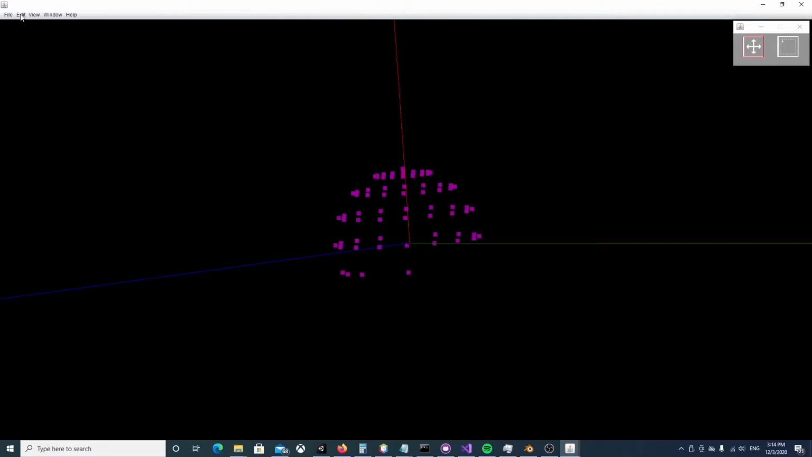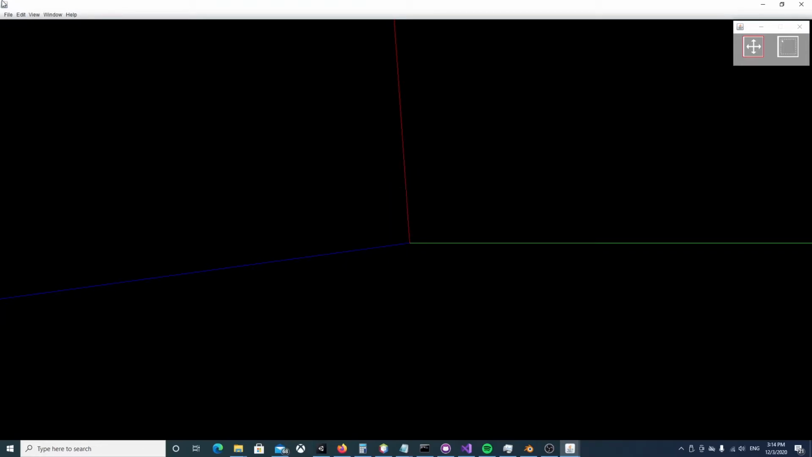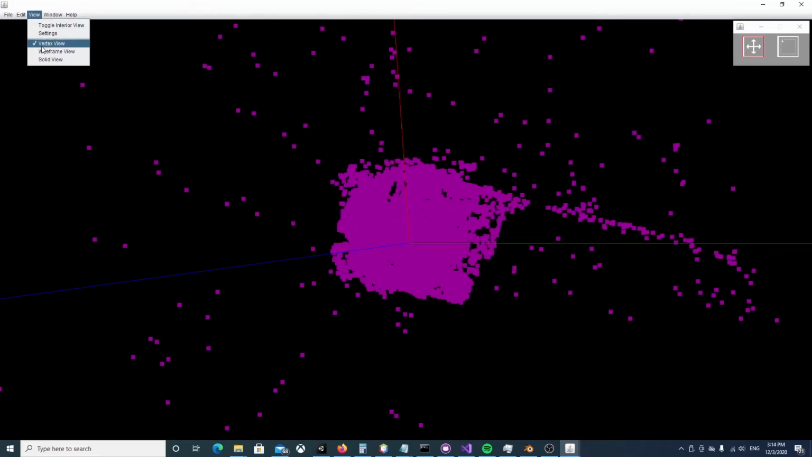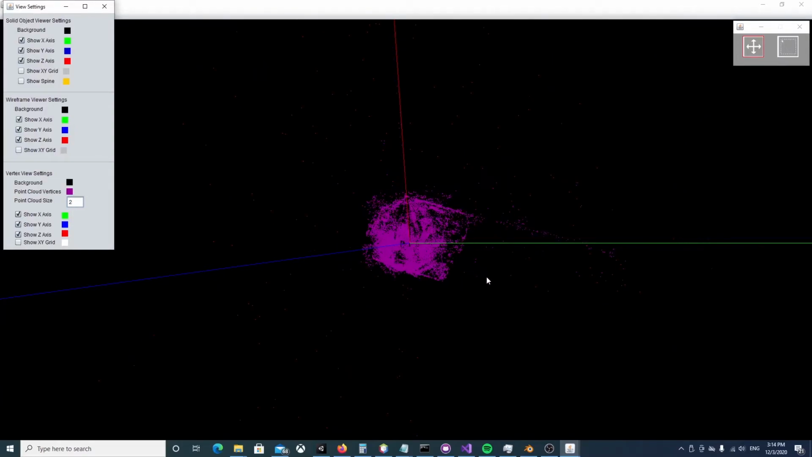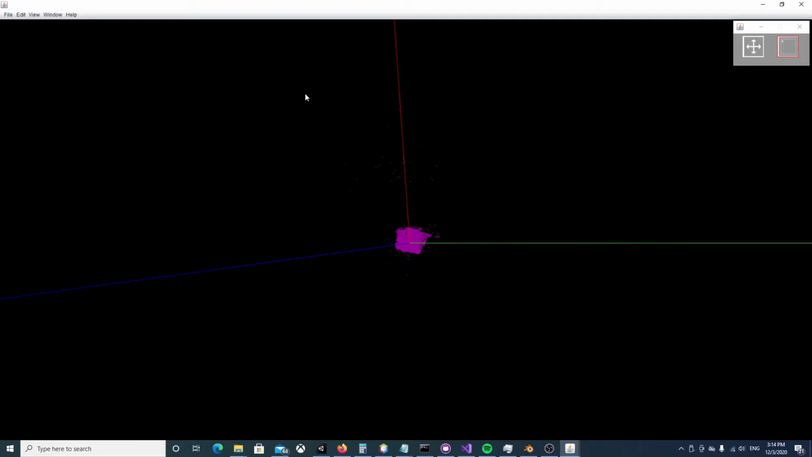We can also clear all the objects we have here. Now I'm going to show an actual LiDAR scan that we did. We're going to make these points smaller so we can see better. Here we can delete some of this excess. Some points seem to be erroneous, so we can get rid of those.